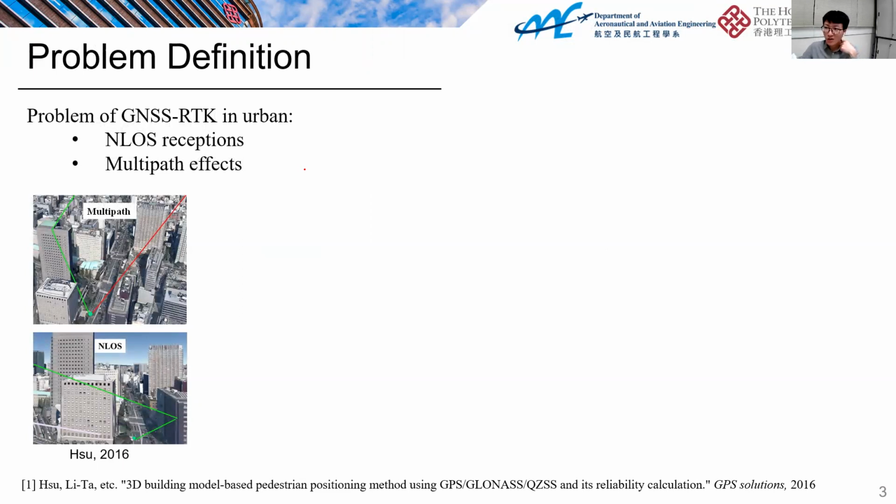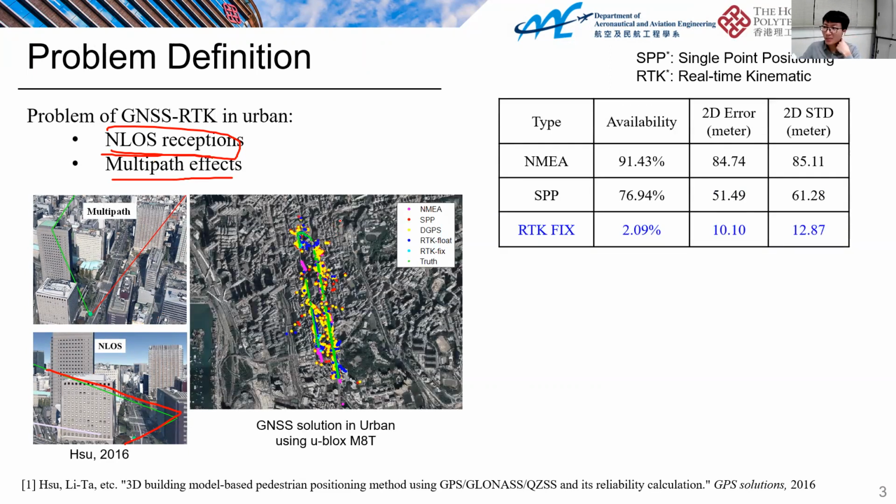The major problem of GNSS-RTK in urban canyons is the NLOS receptions. Only the reflected signals are received. This is NLOS, non-line-of-sight reception, and another one is the multipath effects. Here is a typical test using a commercial-level GNSS receiver. You can find only a 2% fixed rate is achieved in such a scenario. Very challenging, and 10 meters of error in this scenario.